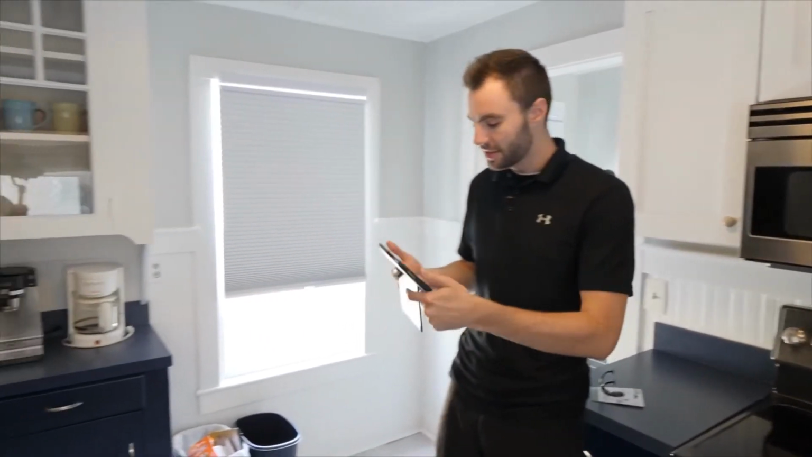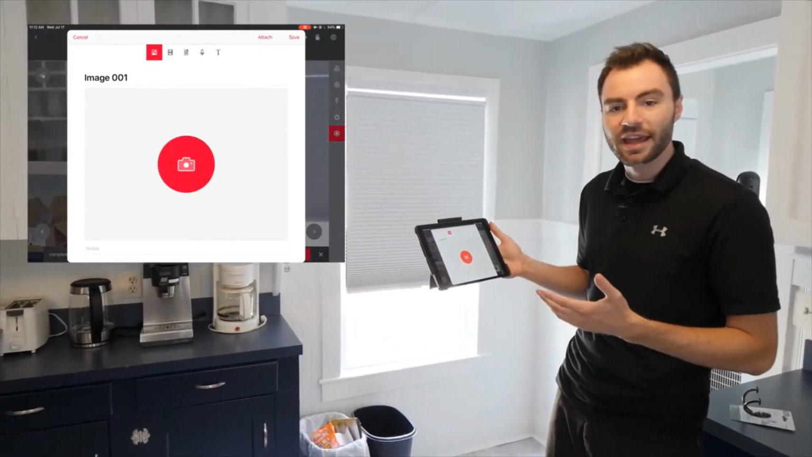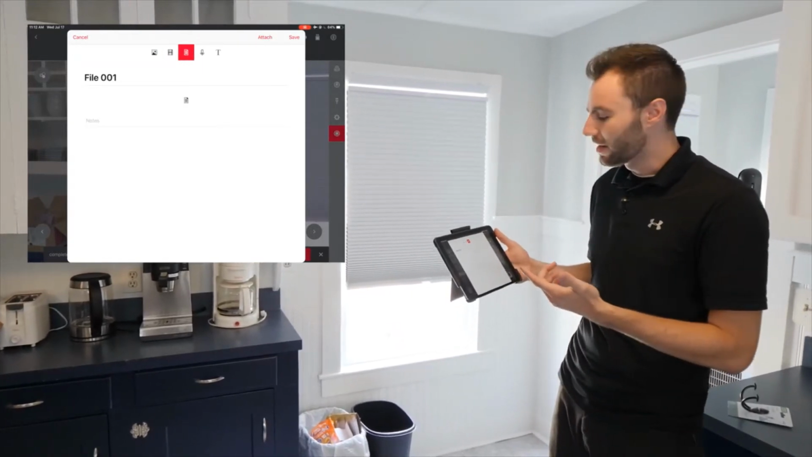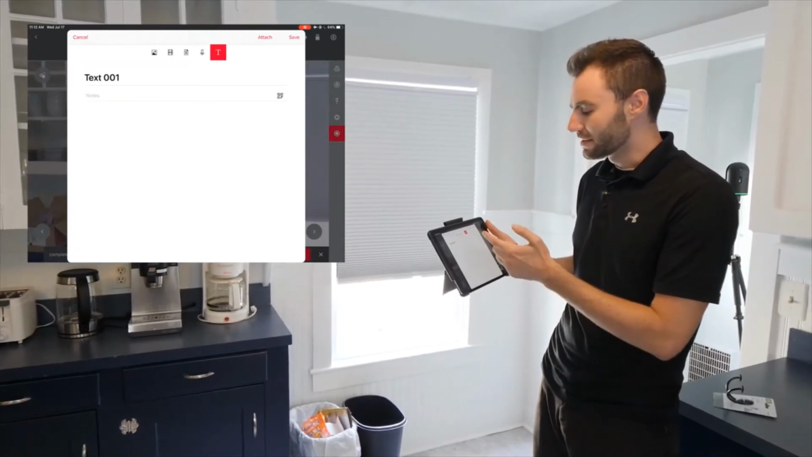The next thing I want to talk about are tags. Tags are a way of adding non-scan data to your scan project. So you can see that the bottom button in the middle is the tags button, and I can add tags in a bunch of different formats. So I can add an image, a video, a file from my iPad. I can add an audio recording or just simple text.